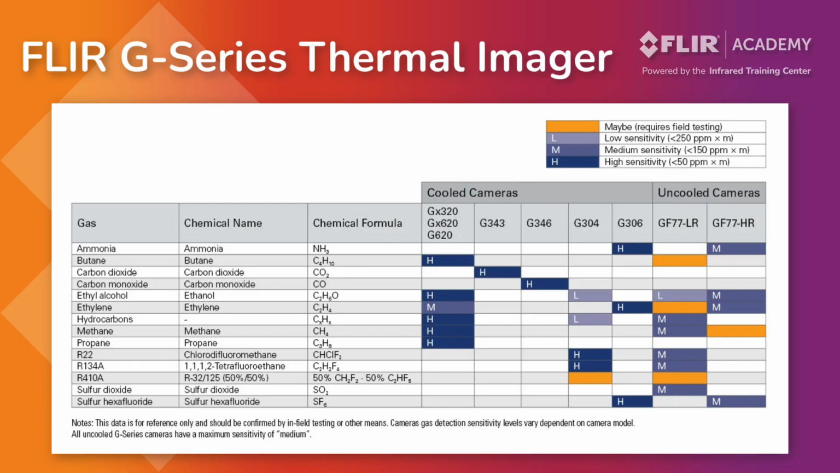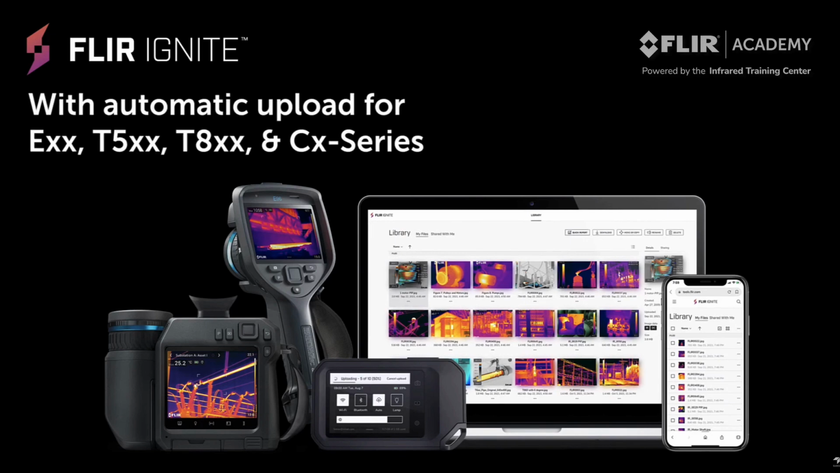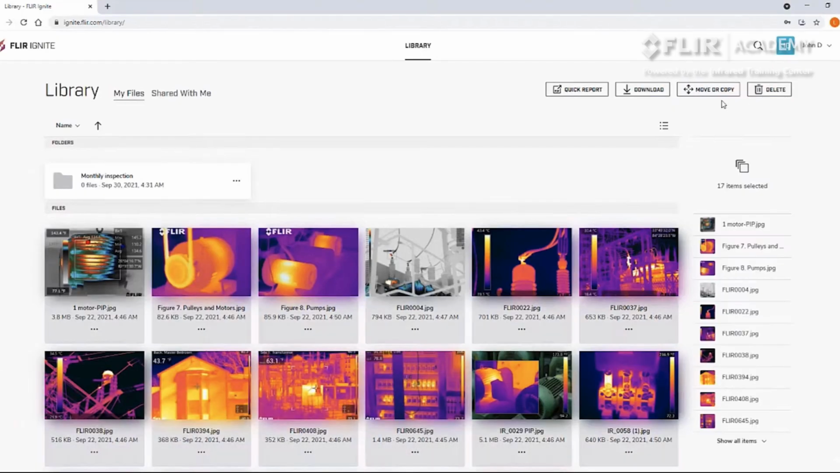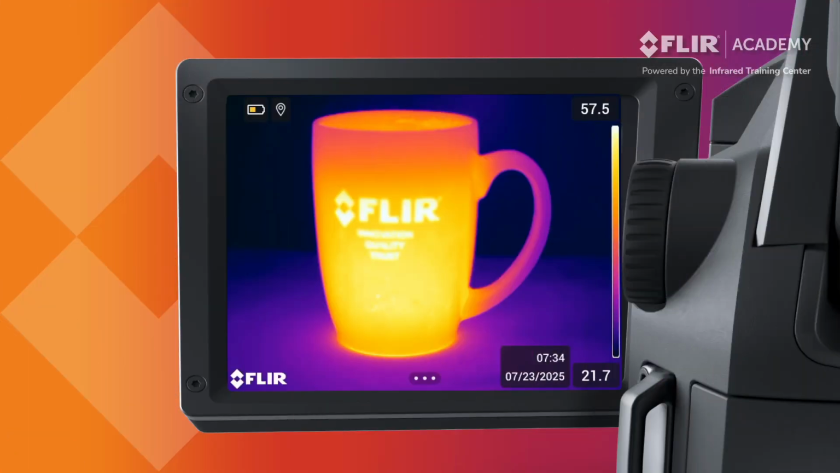The primary difference between these models is their ability to detect certain gases that are only visible at specific wavelengths in either mid or long wave infrared. The FLIR G series also works with FLIR Ignite, a cloud-based data management system that automatically syncs your saved data. This allows you to view and edit saved photos and videos, as well as generate inspection reports from any device using your Ignite account. We'll discuss FLIR Ignite a little bit later, but for now, let's move on to the basics of camera operation.